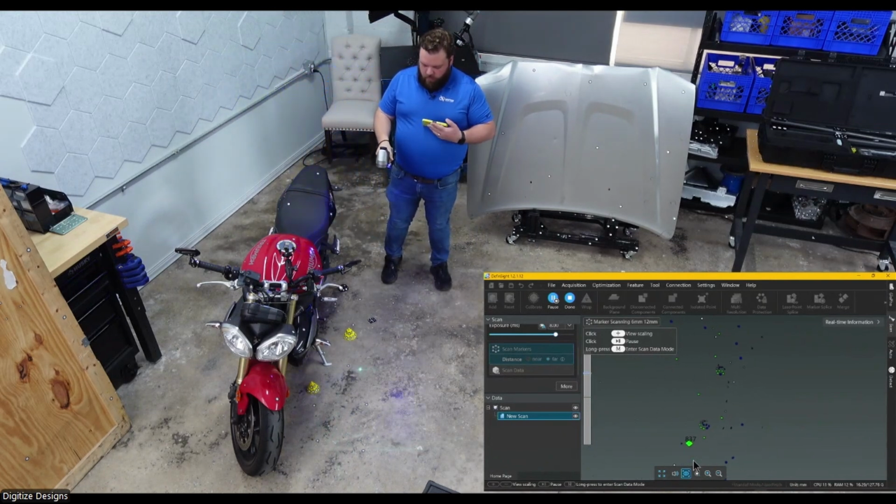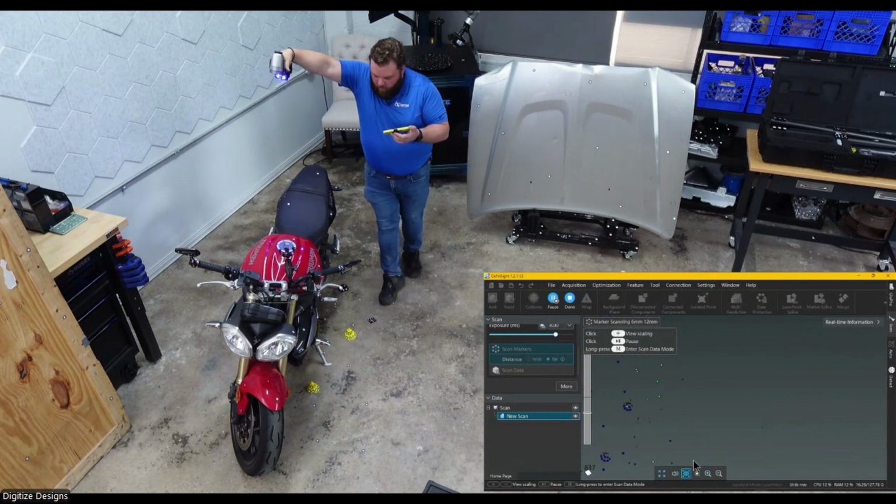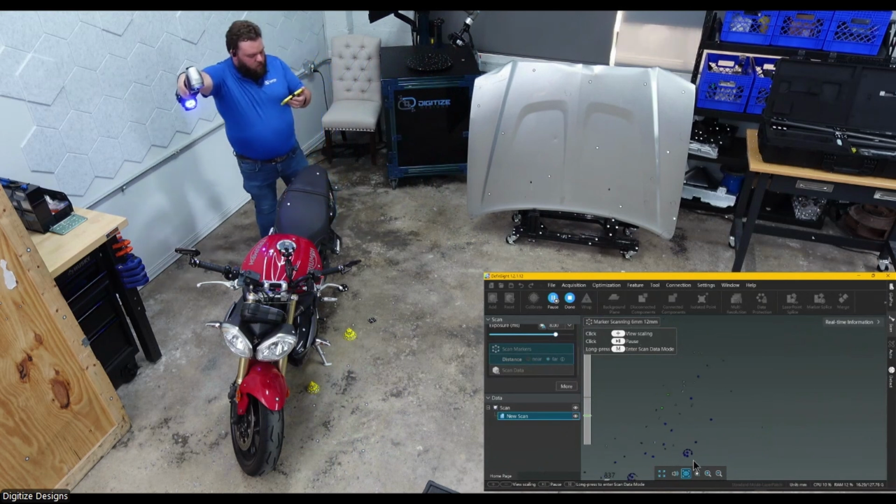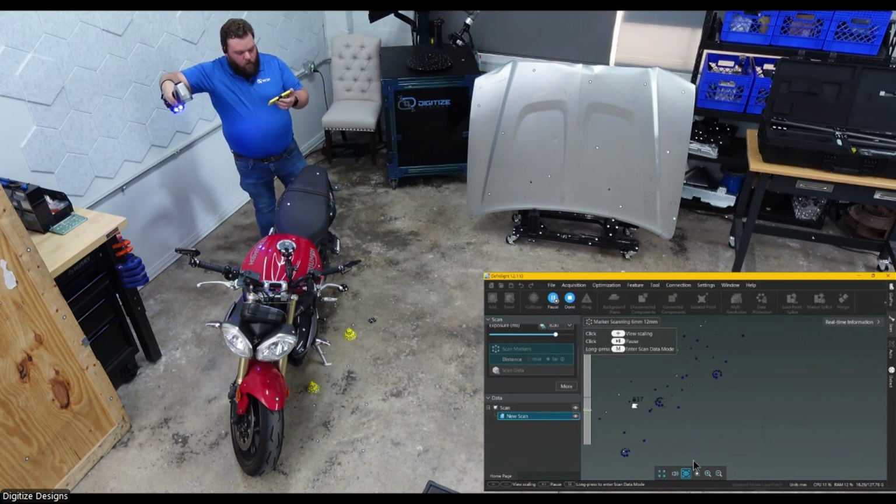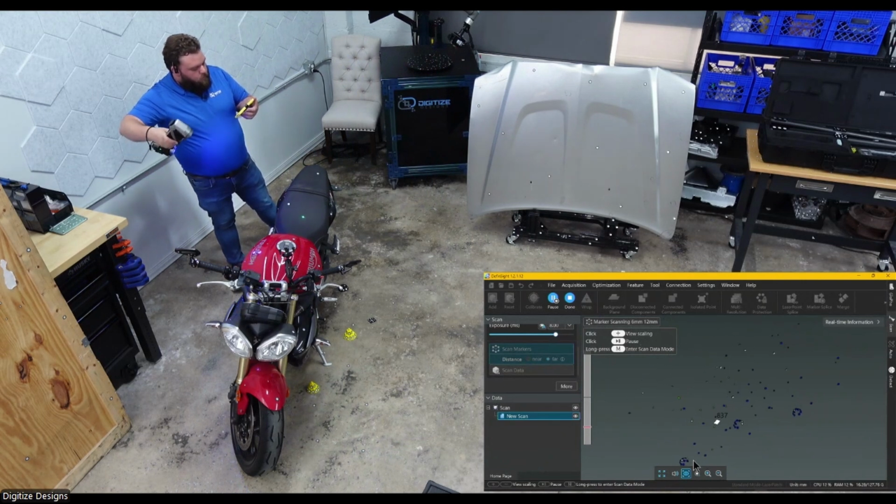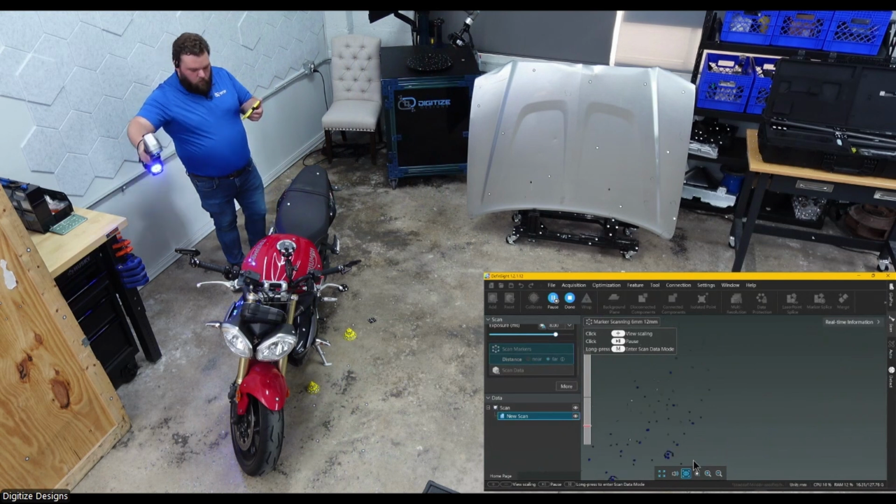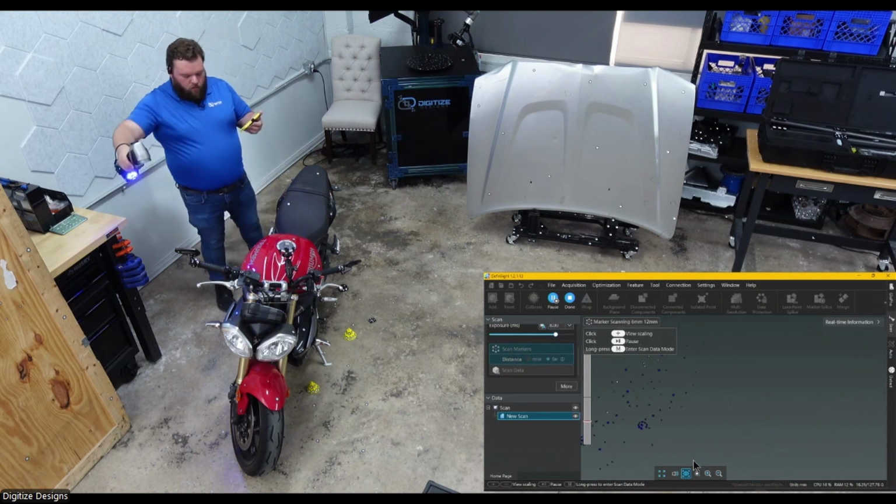Pop my phone off here so I can get a larger angle. And that can make repeat inspections go a lot faster. Instead of having to do a manual alignment step, you often can have it be fully automated using that coded target.